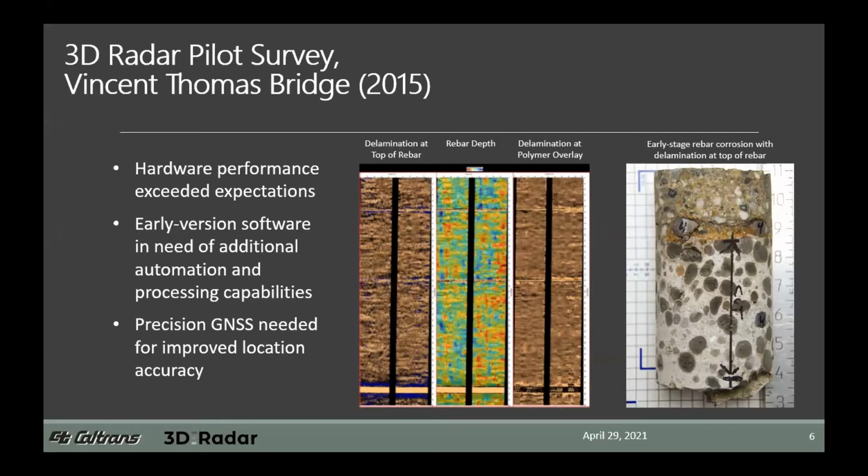And when we were able to evaluate the software performance, we saw that there was some need of additional automation and processing capabilities, but we saw that the visualization features in it were very, very effective. And essentially at that point, we saw that there was a role that 3D radar could play in our work here at Caltrans. So we began looking for ways to acquire the system and put it to work.